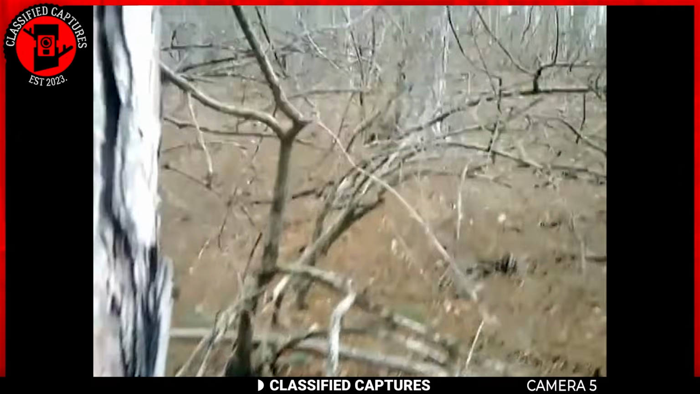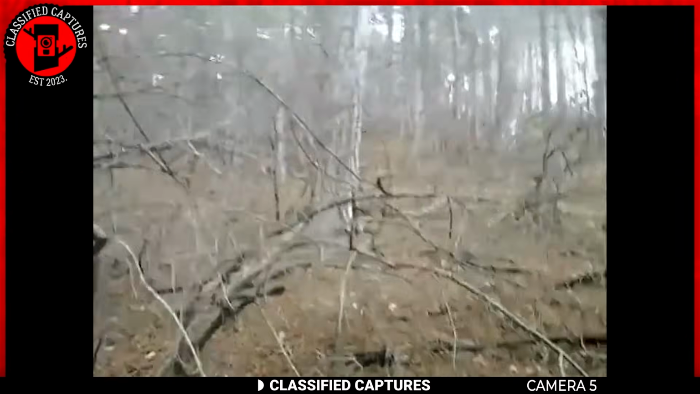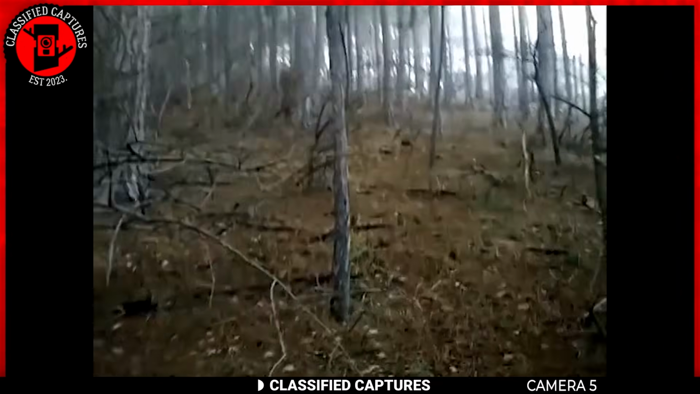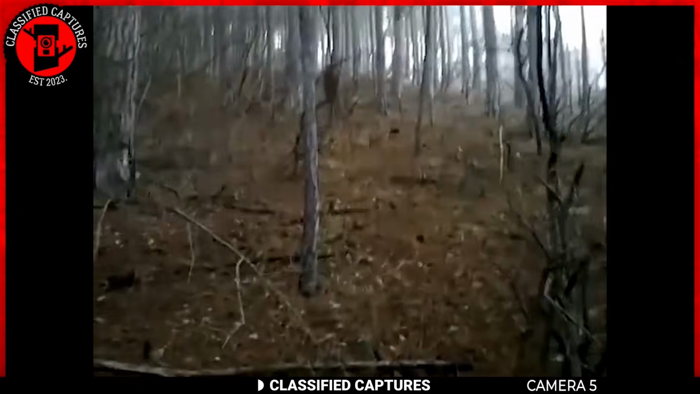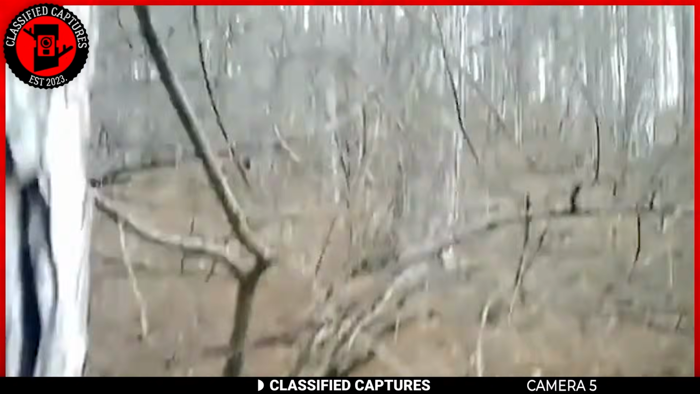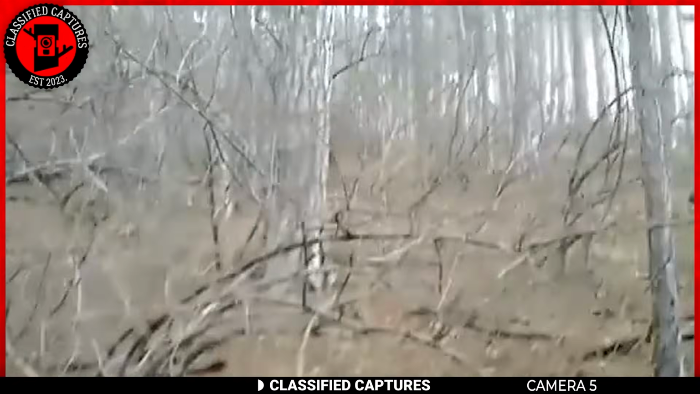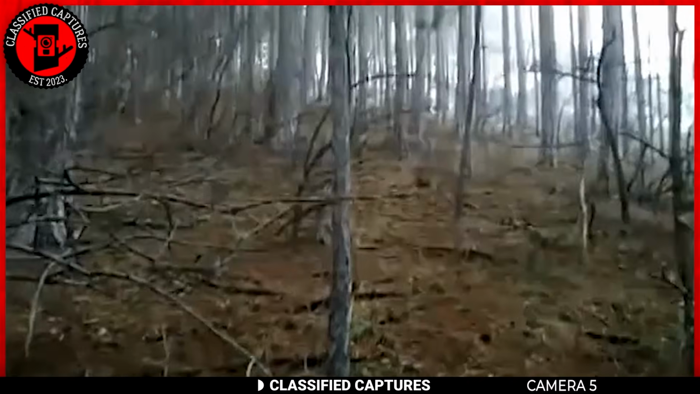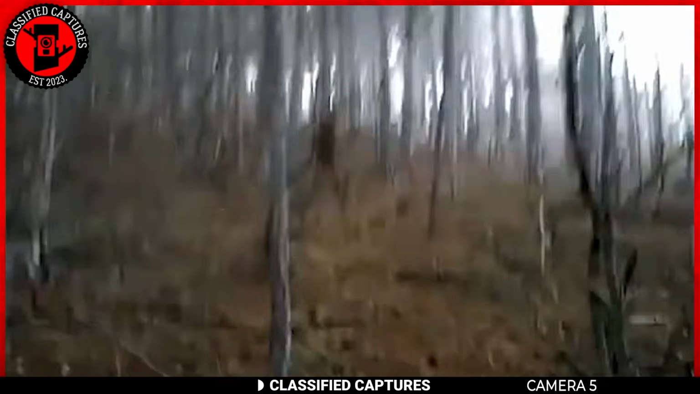This next footage was taken back in 2011 in Russia. A man was out hiking in the woods when he stumbled upon something truly remarkable. Walking among the trees was a huge creature covered in brown fur from head to toe. It stood about 8 feet tall with massive muscles that were clearly visible even under its thick coat.